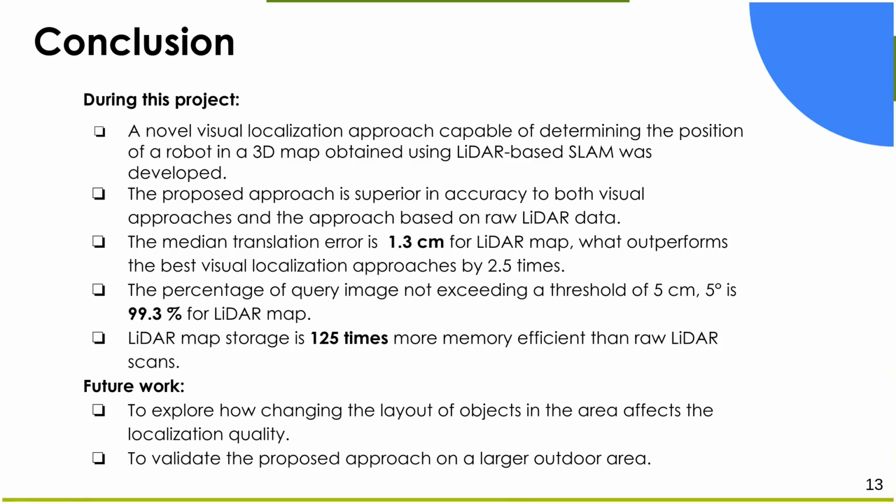And also, I want to validate the proposed approach on a large outdoor area. For this, it is necessary to collect a big dataset. Also, the network can work well in different conditions without retraining. However, it is interesting to test it. So that's all.